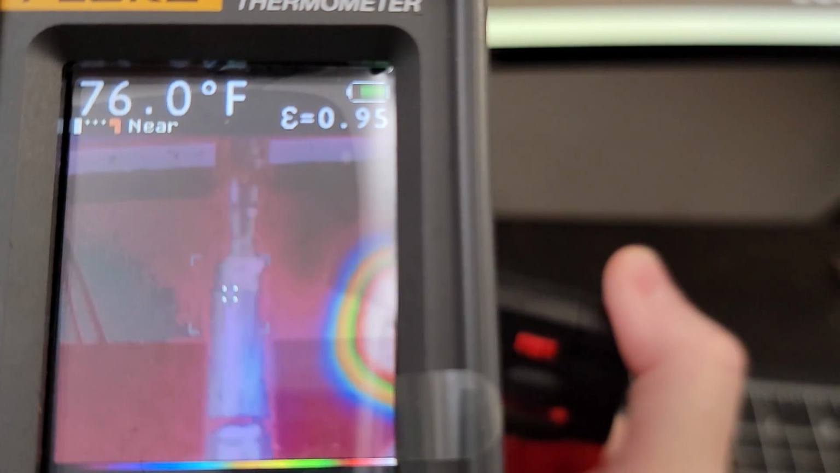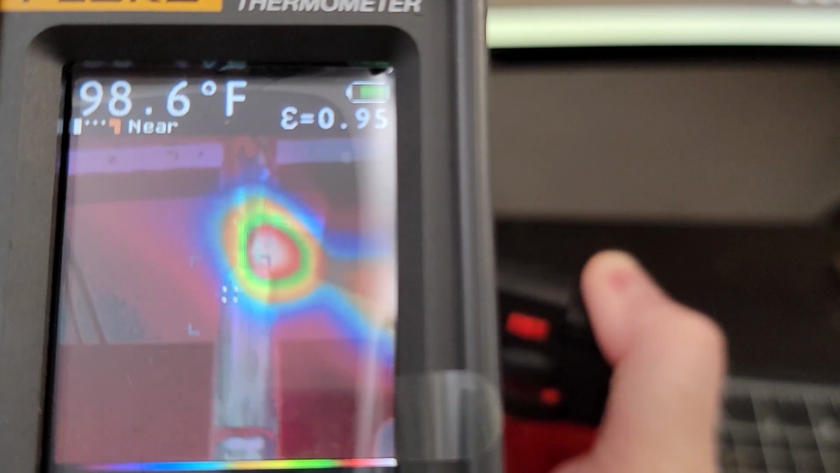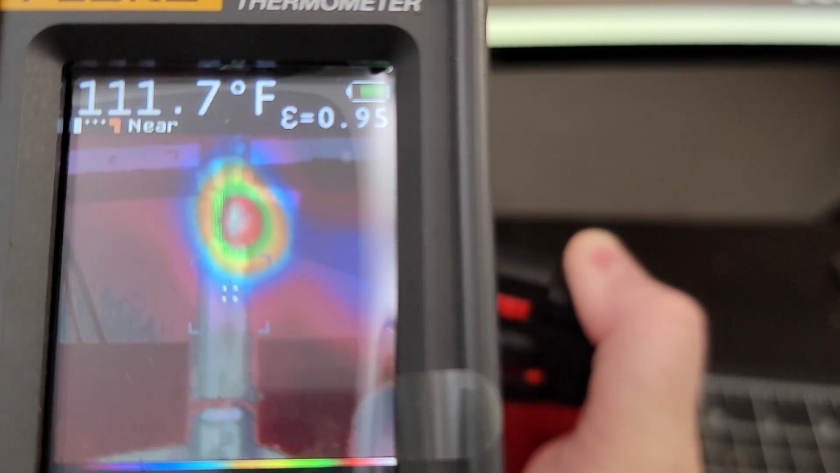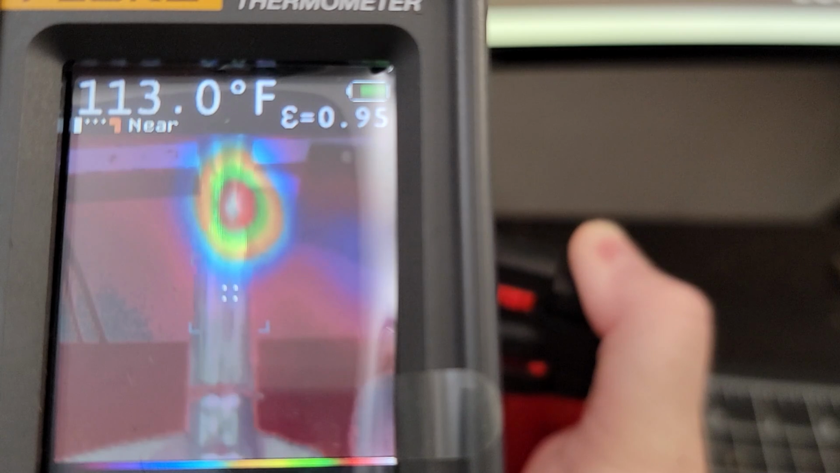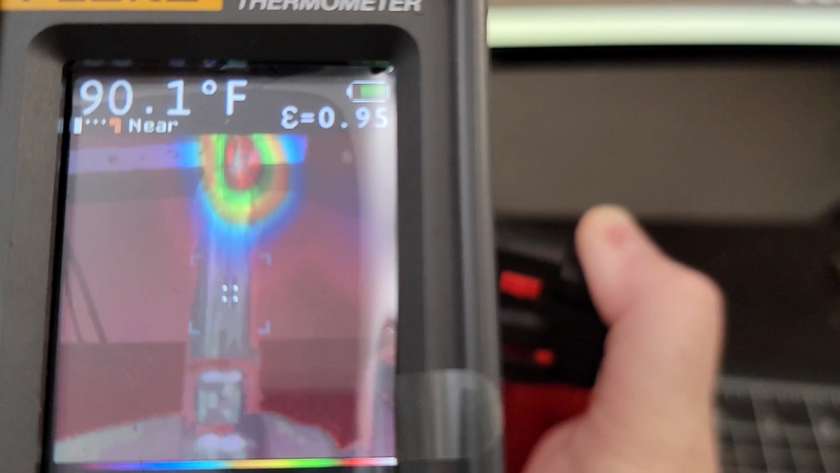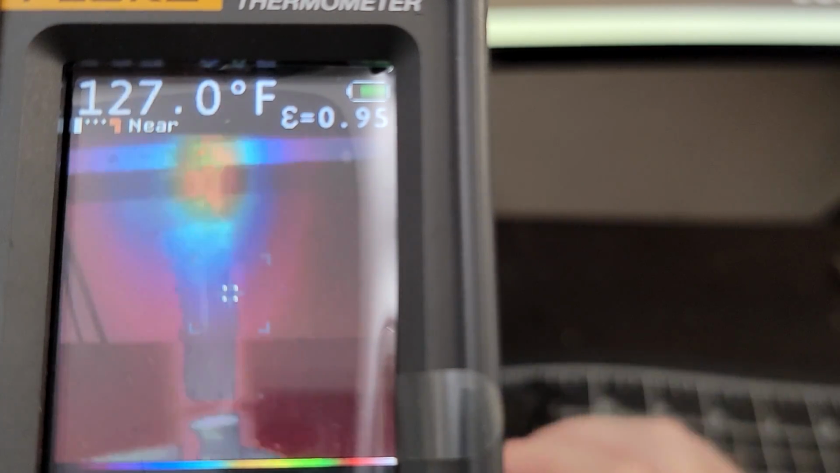I think the spot that I initially chose and pointed the camera at was a little too close to the tip, so I had to readjust. It's like right there, it's already 100 degrees, so I'm going to move the camera down a little bit. I think I chose poorly. Yeah, this is a little bit better on the M Plus, but I did go further down a little. And the M Plus, let me count this. Yeah, the M Plus took 28 seconds for that point to reach 100 degrees.